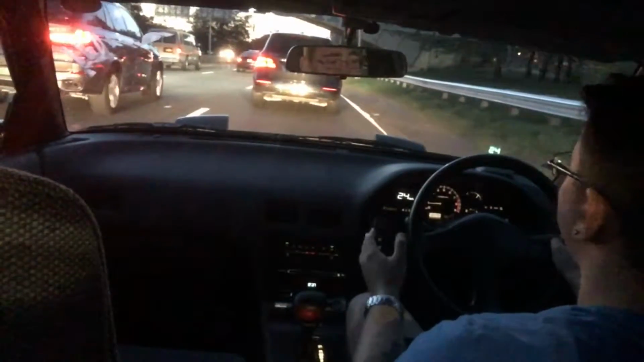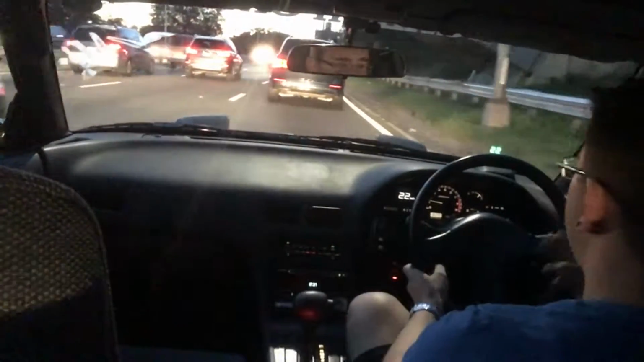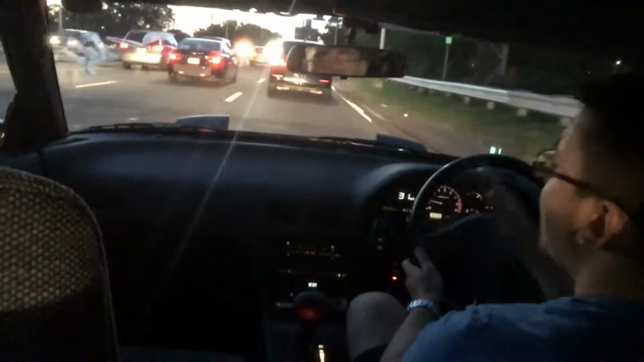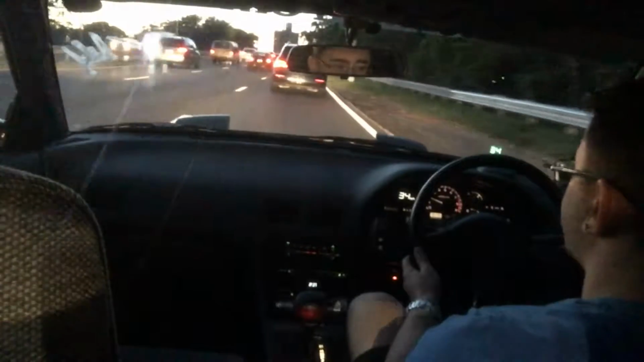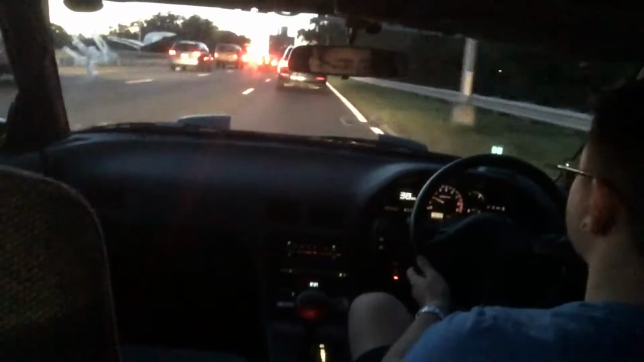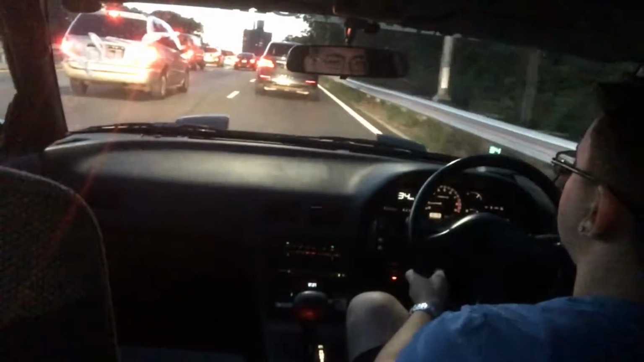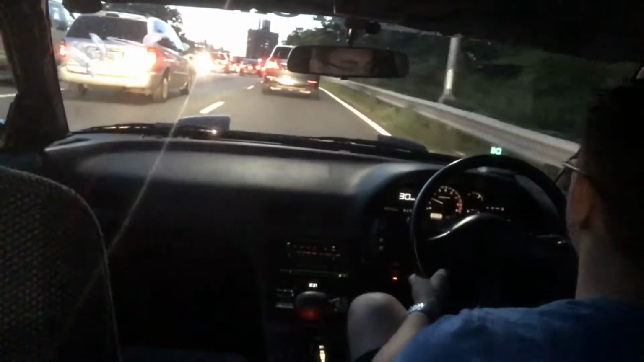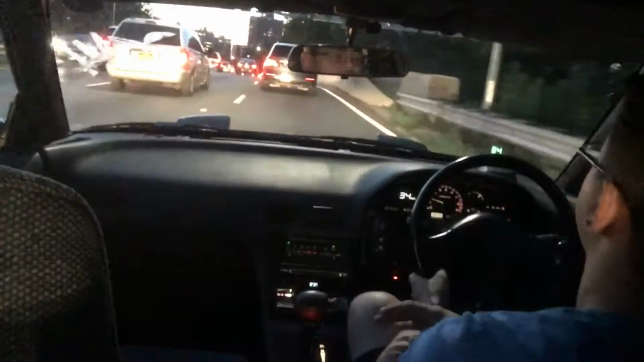You just can't do that here. I mean, just take a look at how long we've been going at barely any speed. This is pretty normal for us over here. I mean, it really is. This is the norm. This is what our highway is. Yes, in the middle of the night, sometimes there are sections that don't have traffic. However, yes, even in the middle of the night, you will run into traffic.